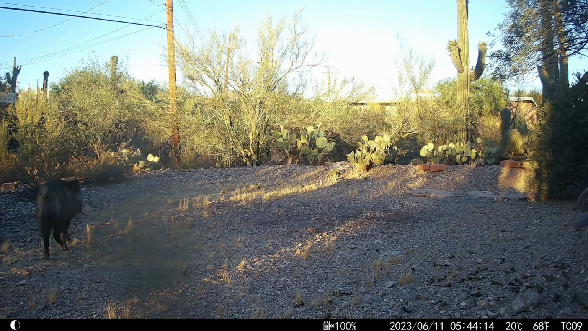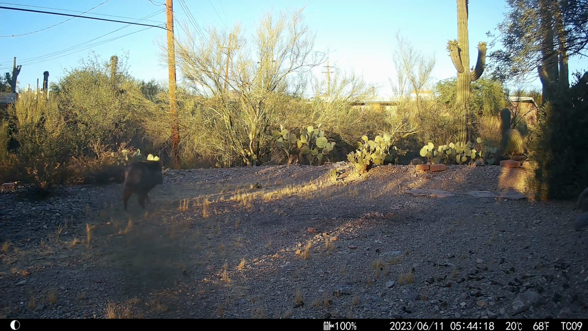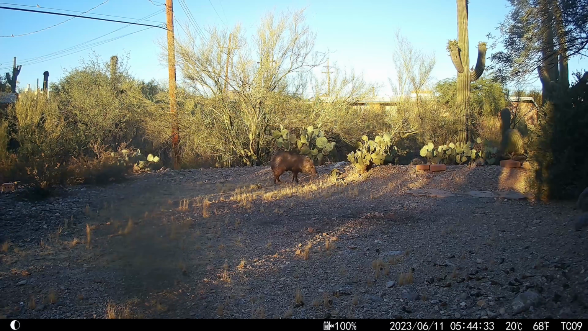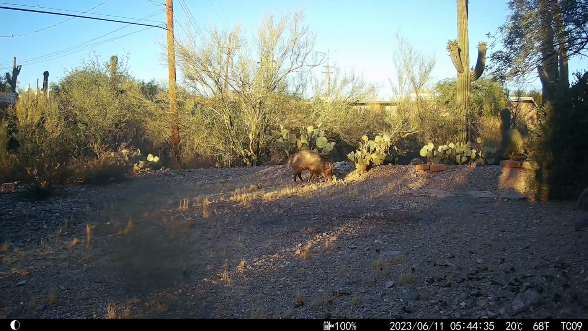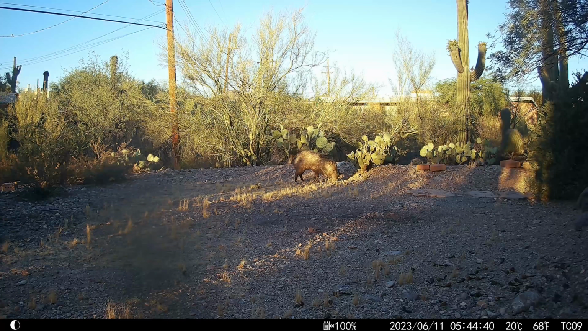I first noticed this limping javelina a few months ago, and she was in a lot worse shape when I first noticed her. She does seem to be doing somewhat better, and she had a couple of babies with her. They didn't appear in this shot, but you'll see that they show up in the next shot. She's quite resilient, and I've become a little attached to seeing her. I've never seen her in real life. I've only seen her on the trail camera, but she really is a model of perseverance.